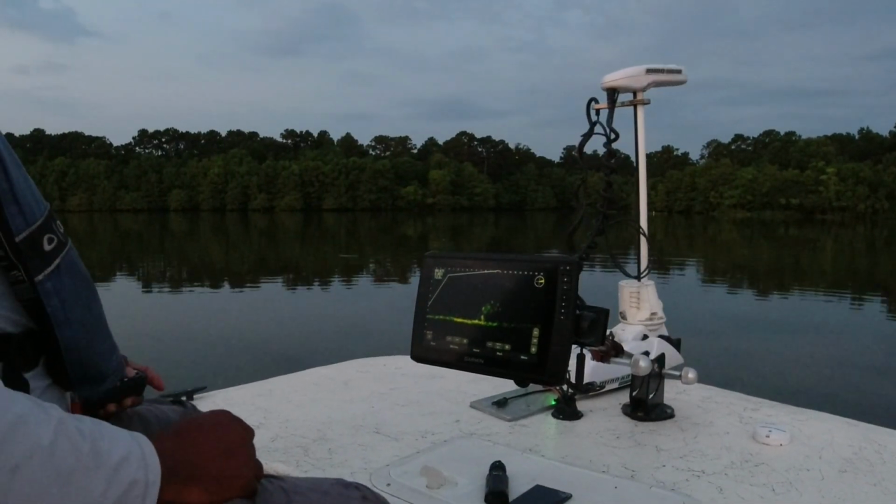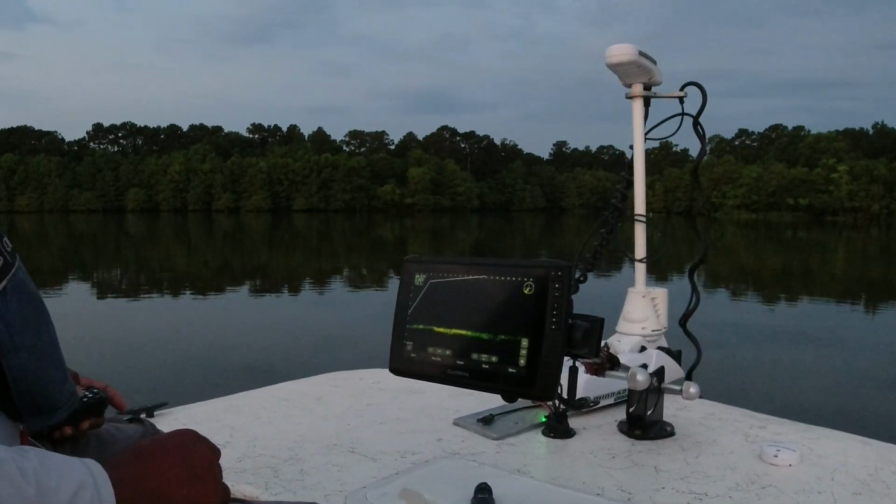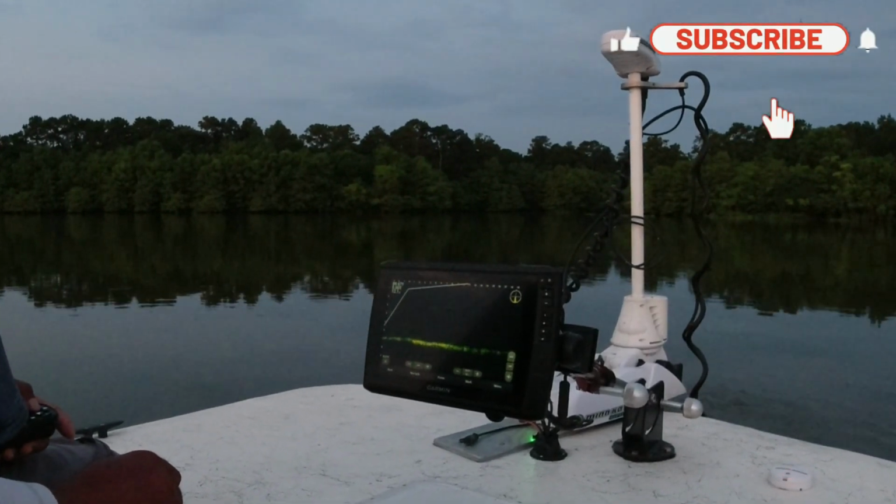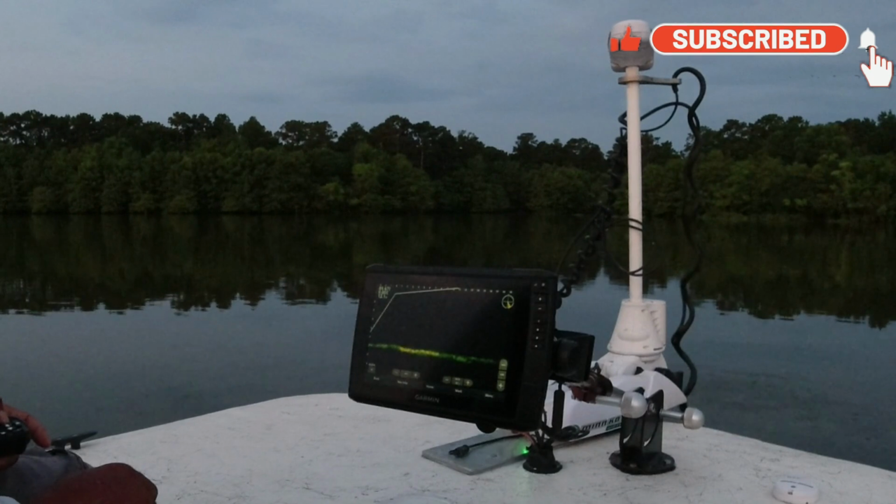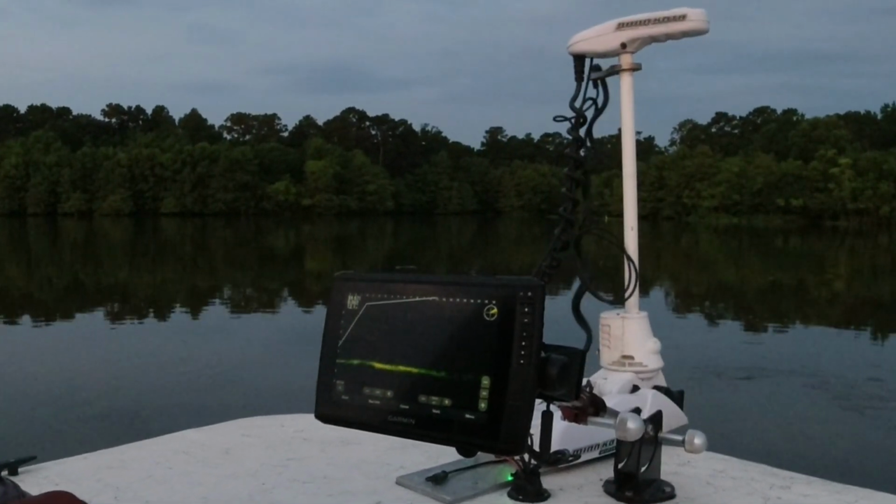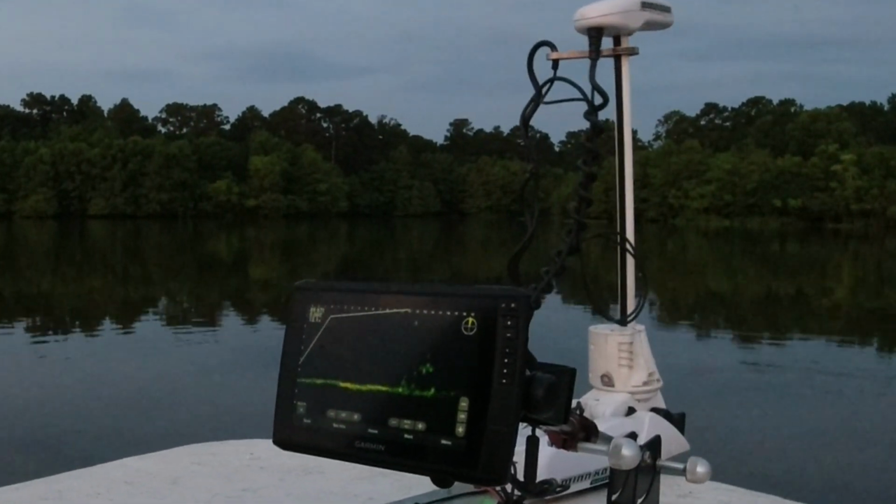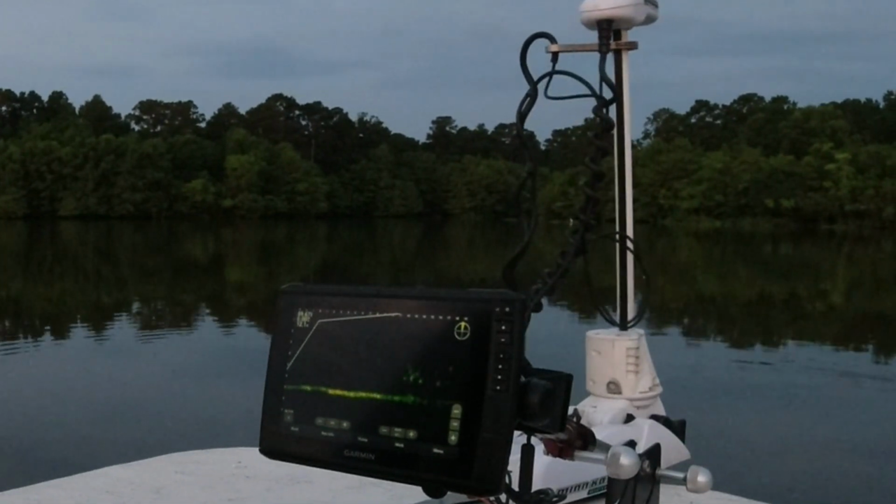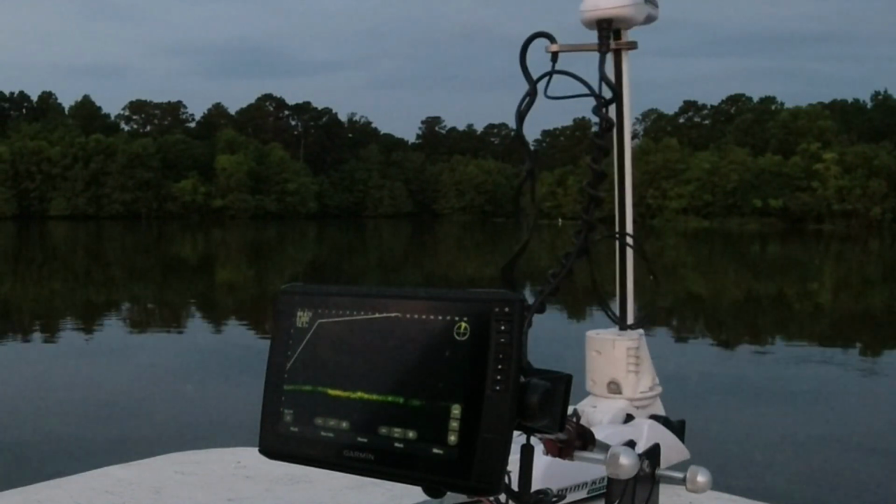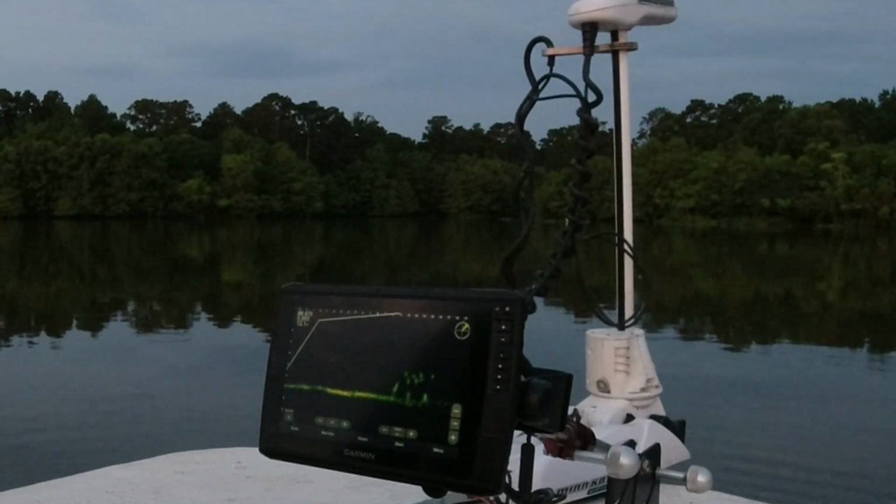So let me fill you in on this trip from the beginning. As most of you may know, I'm a full-time guide. I myself can go out all year and put slabs in the boat, but I do know that there are several that can't handle the heat of the summertime. So what I've been doing is doing some night trips, trying to figure a good pattern out on these fish. Now, I'm not going out here anchoring up, putting the light out, sitting there waiting on fish to show up. I'm going out using Livescope and finding fish and targeting fish and sniping them.